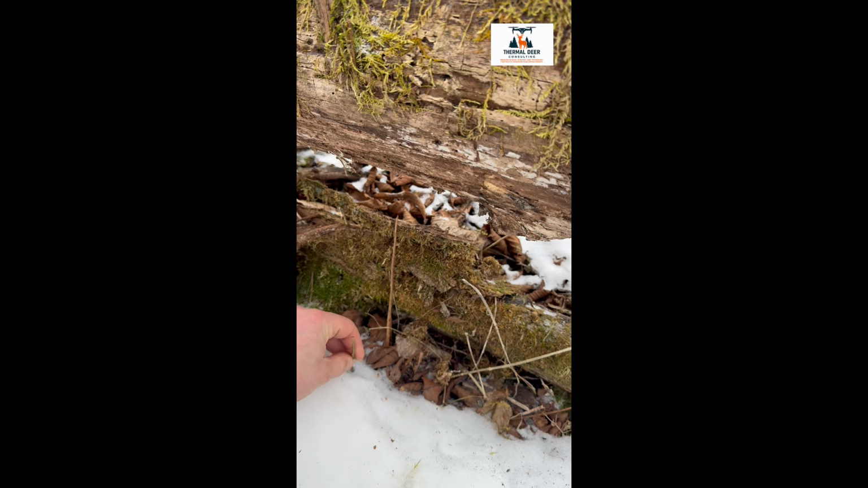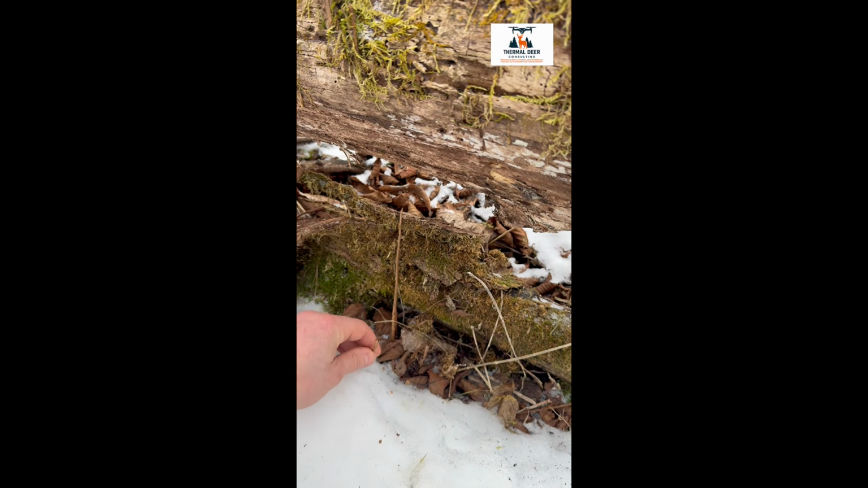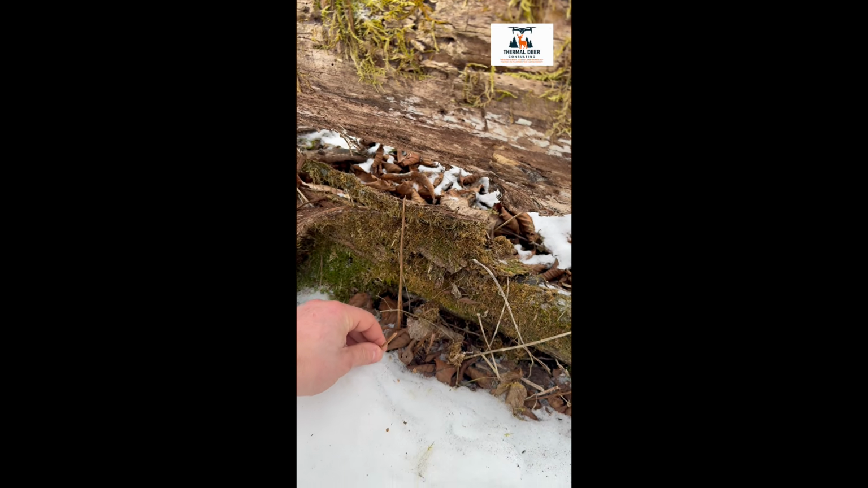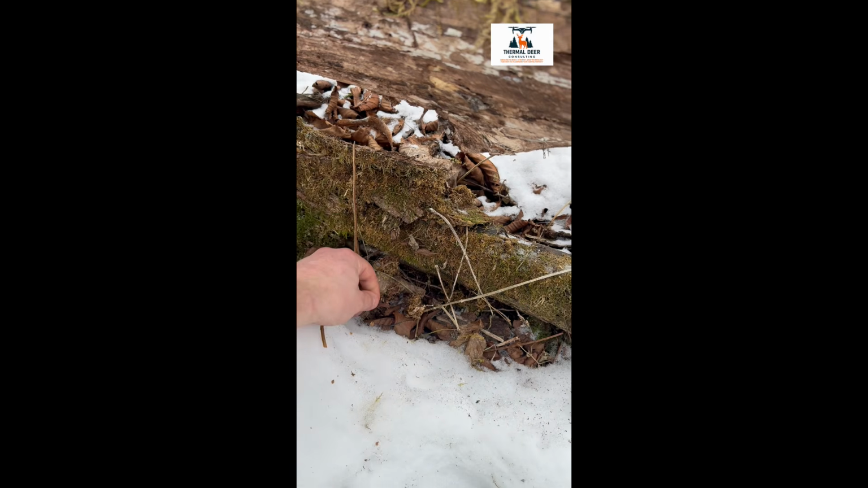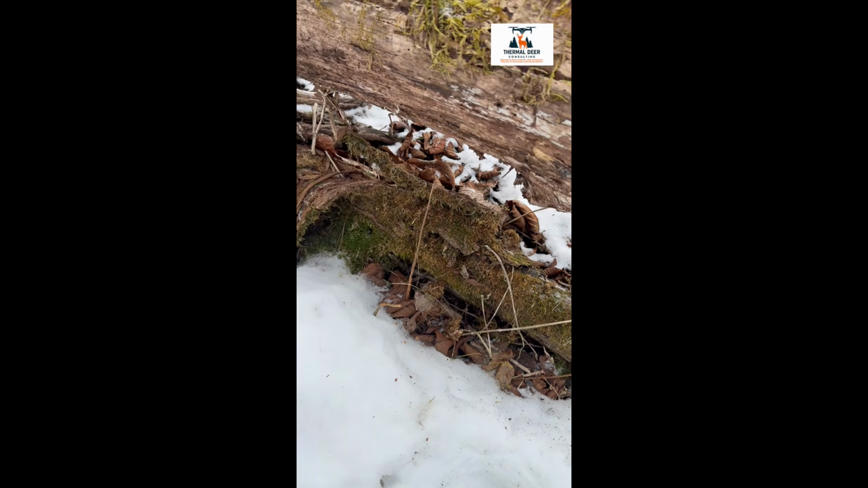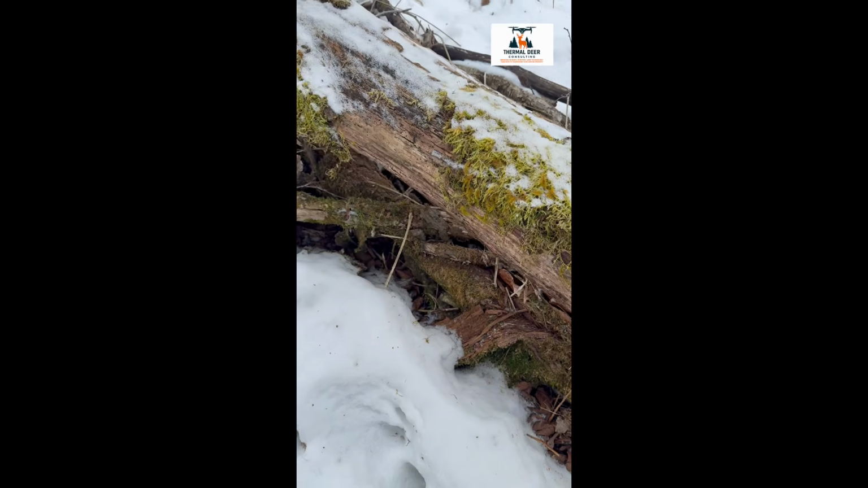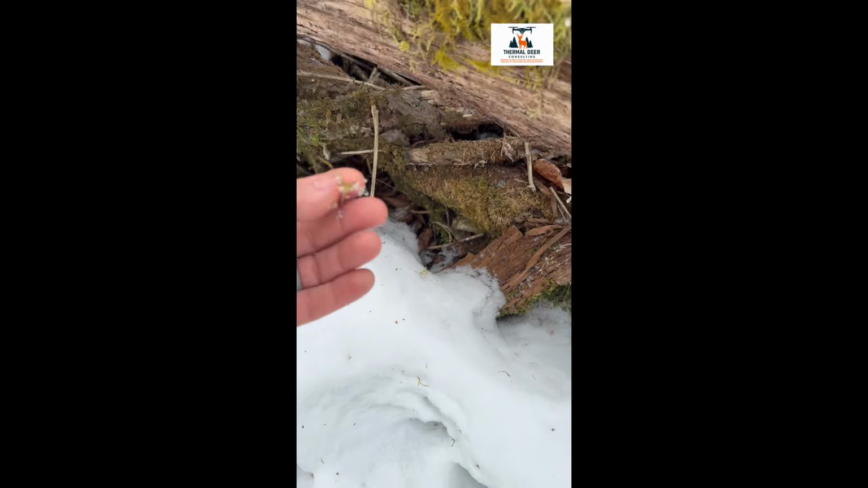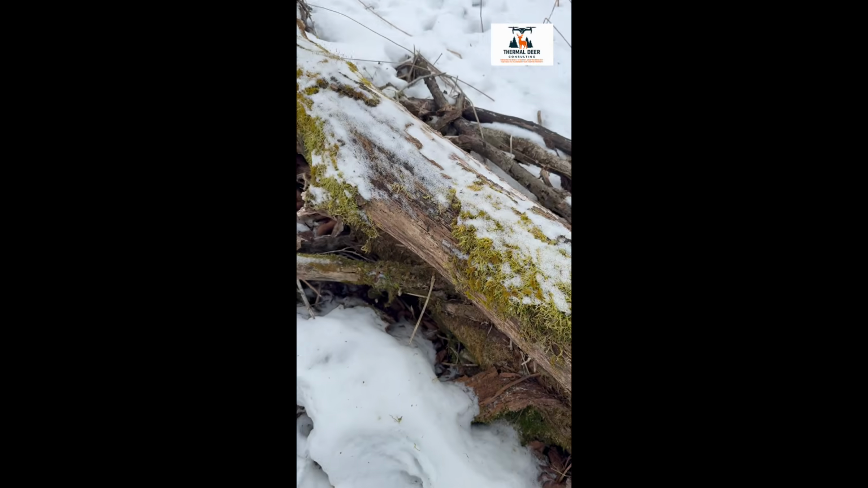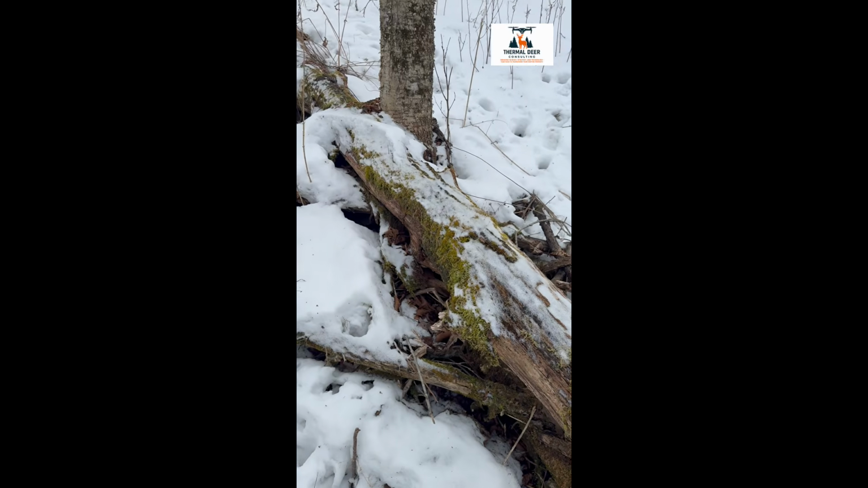Underneath this log, the two bucks were consuming remnants of a fern. Here you can see the stalks clearly snipped off and any remaining foliage removed. As we step back just a little, we discover another very slight clue. When one of the deer pulled off a piece of moss, some of the moss fell out of its mouth and landed on top of the snow.